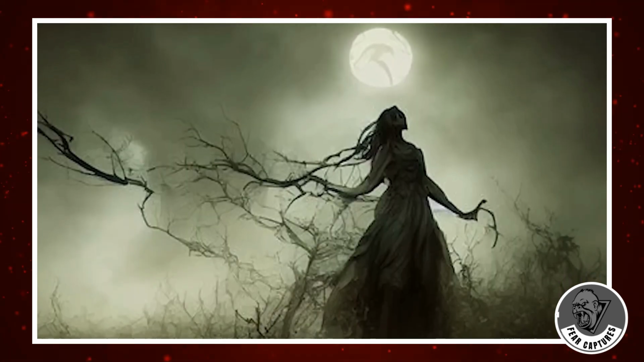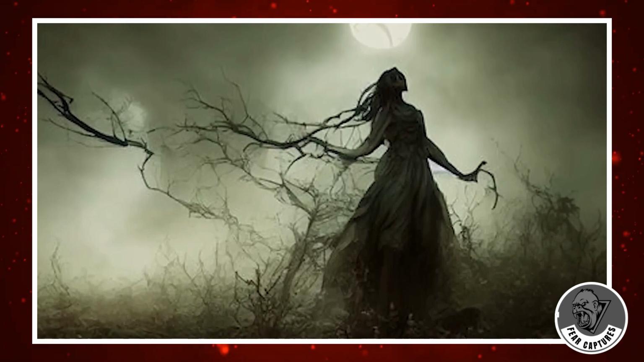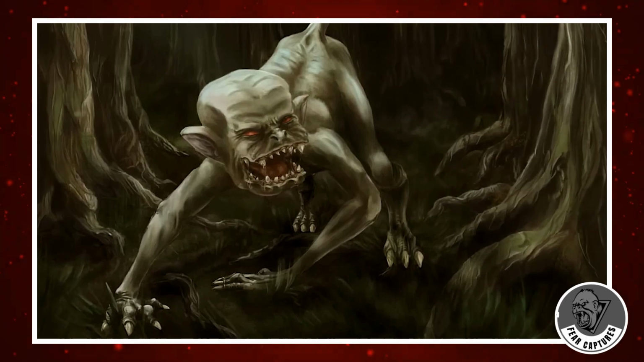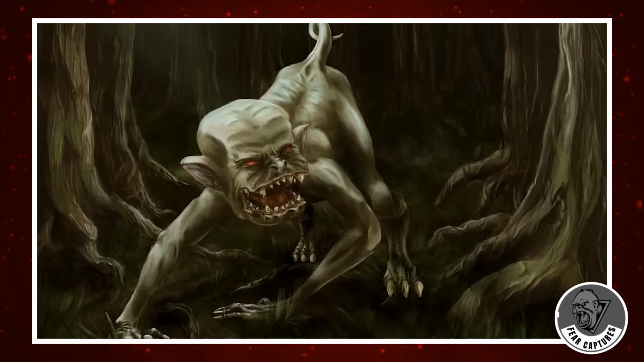A lot of viewers had their own ideas about where this strange sound might be coming from. One common belief was that it might be the cry of a banshee. In Irish folklore, a banshee is a female spirit known for wailing or screaming when a family member is about to pass away. Another possibility is that the scream could be from a creature called a Drekavac.